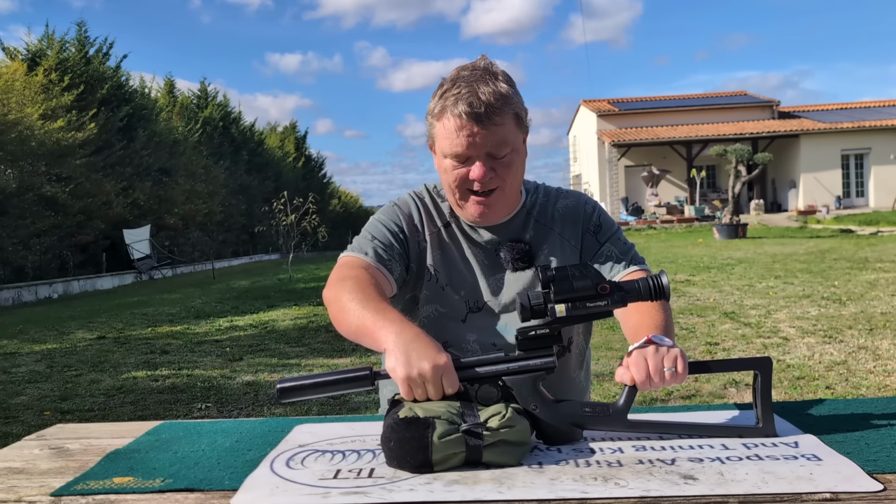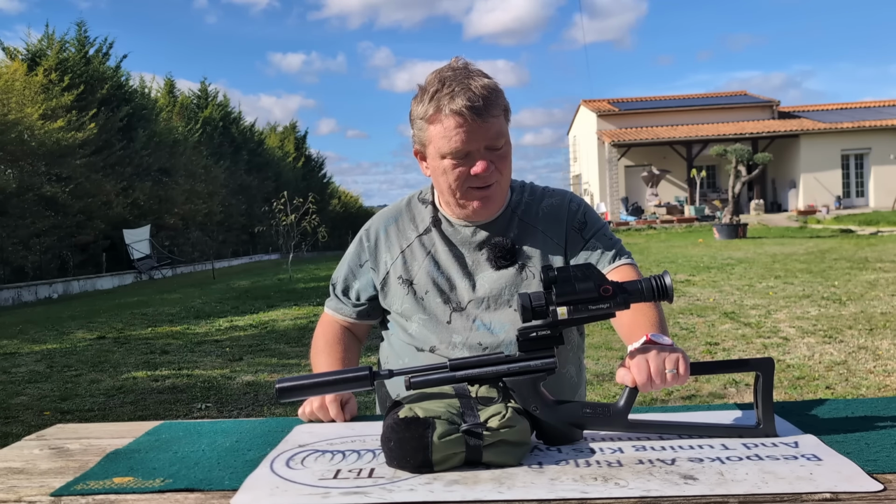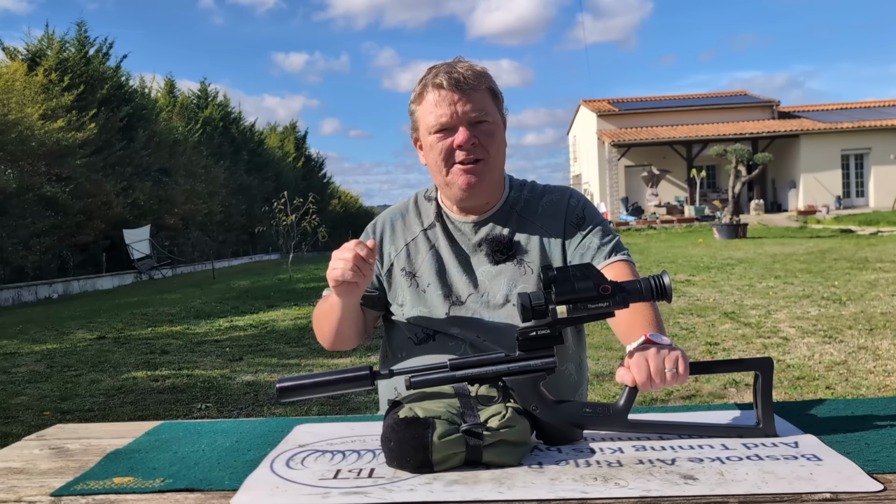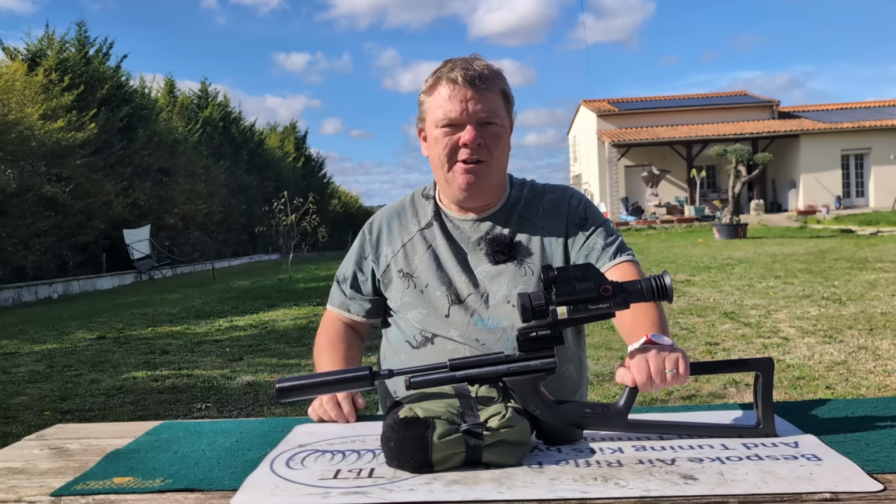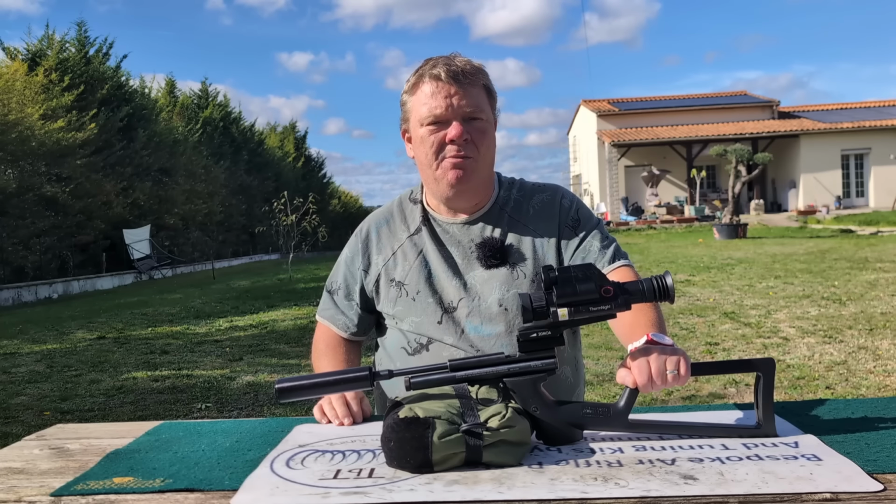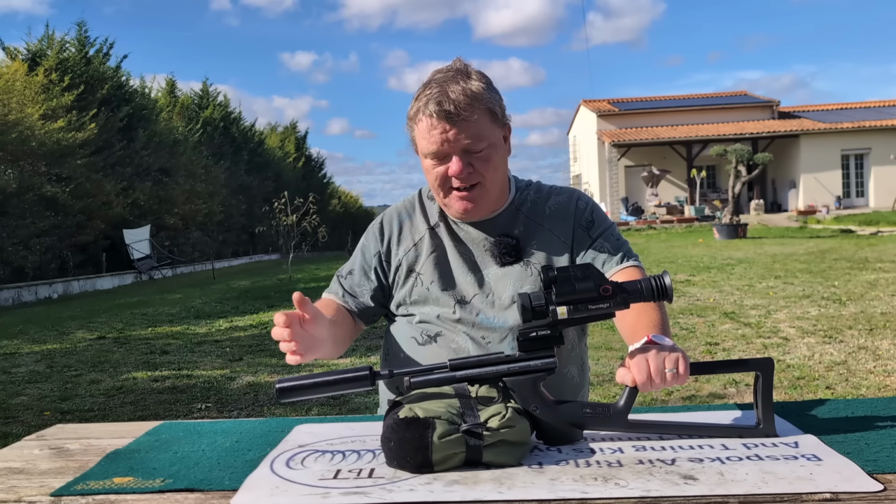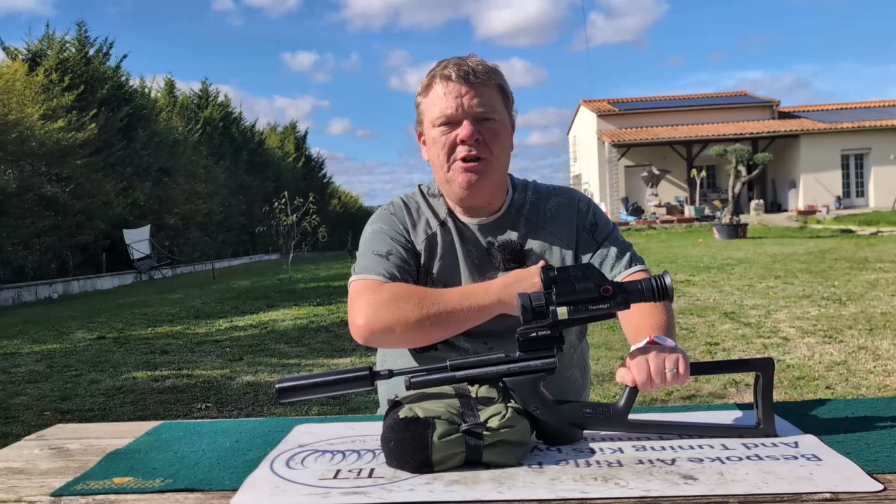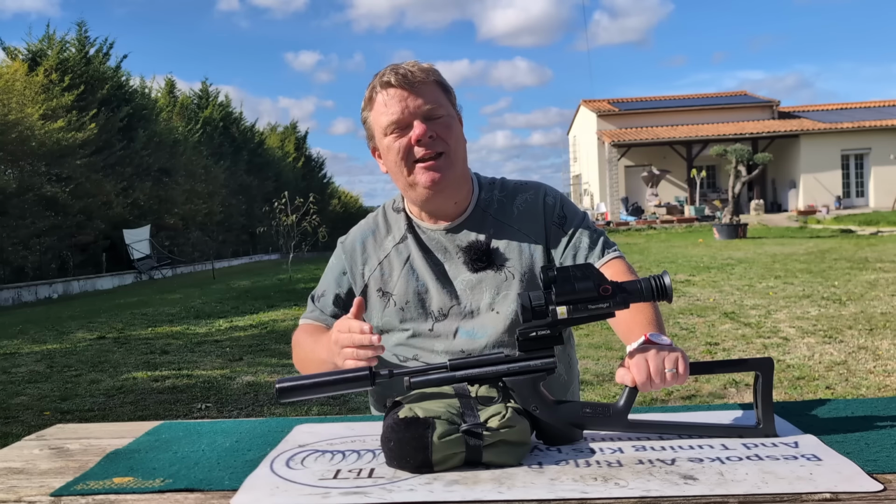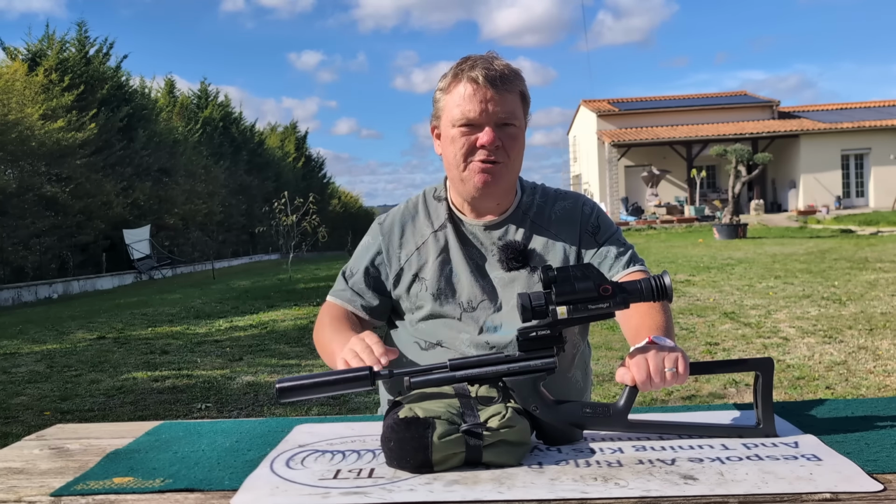Ambient temperature is a killer when it comes to CO2, and I didn't take that into account because I'm silly. Today it's 18 degrees. When I tested the other day, it's 18 degrees. That's lovely. 11 o'clock at night, it's 8 or 9 degrees. All the temperature's gone. We're in autumn. Christ, it's November tomorrow, you know. So all the temperature's gone down to 8 or 9 degrees. And even though I'm indoors, because I've got the double doors open, it's the same temperature in the guest room as it is outdoors. So my CO2 had cooled down, the gun had cooled down, my shots were going low.